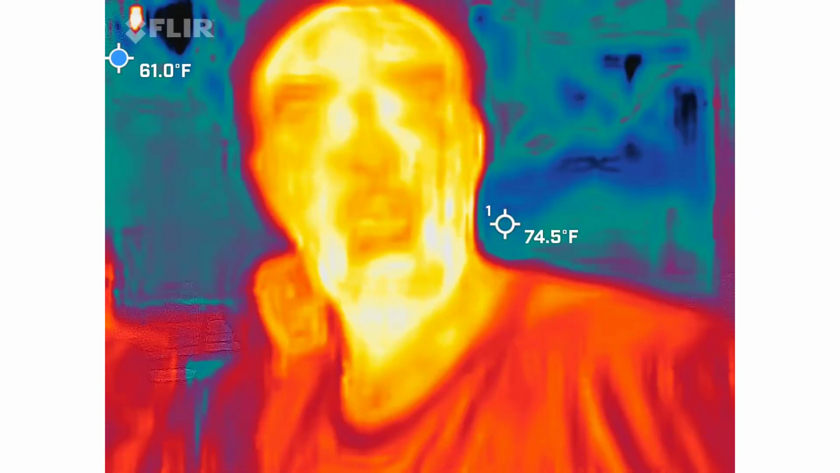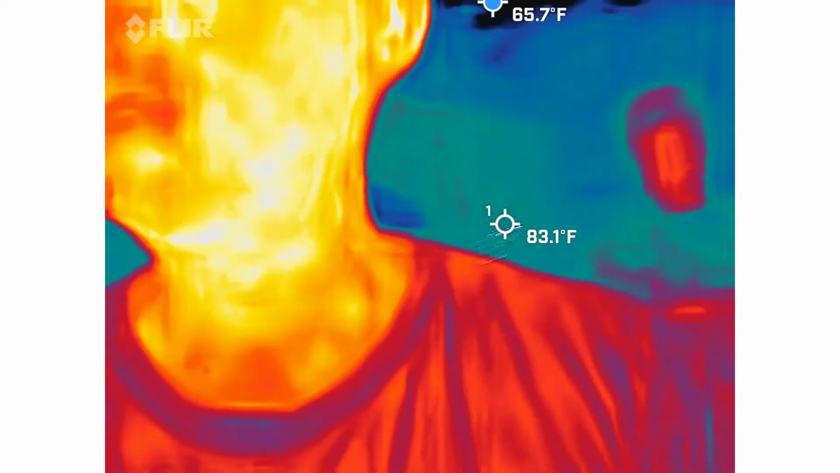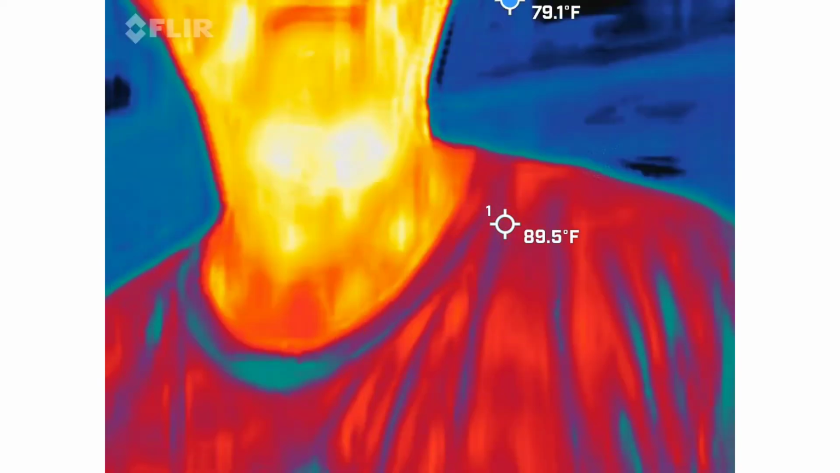So you guys should be able to see me in here. I'm the red, orange, and yellow guy. So I'm going through it. Again, if you should be able to see me, that means I'm the hottest thing inside the video. Sorry, fellas, but that's just the way it's going to work out tonight. I am the hottest guy in the frame.